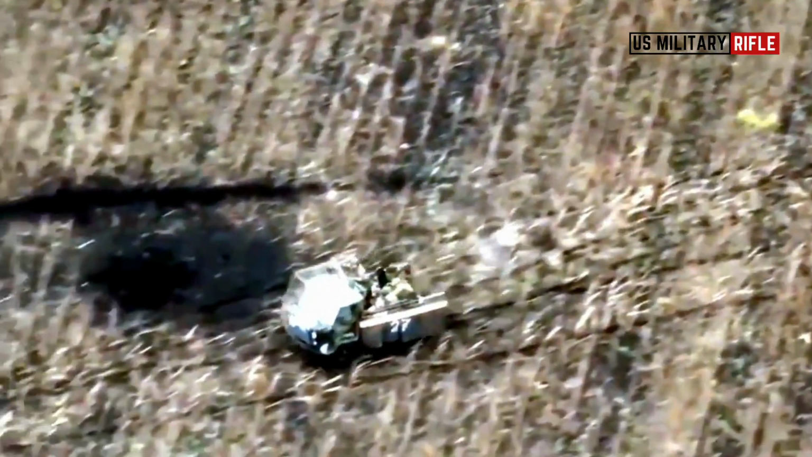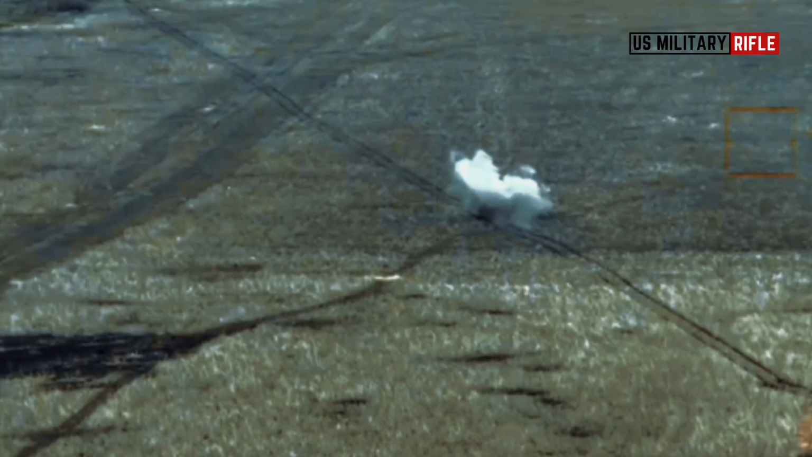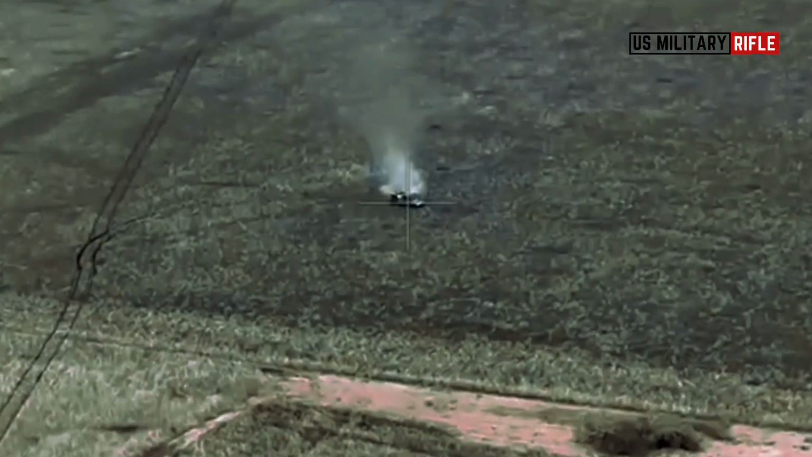By eliminating the remnants of the North Korean contingent and reclaiming strategic positions near Kruglenko, Ukrainians have strengthened their defensive line and dealt a significant blow to enemy morale.